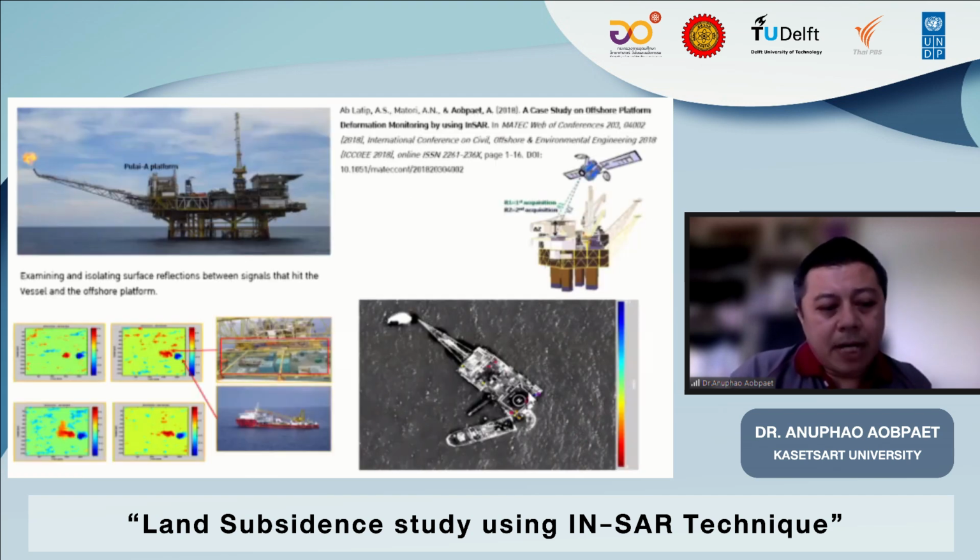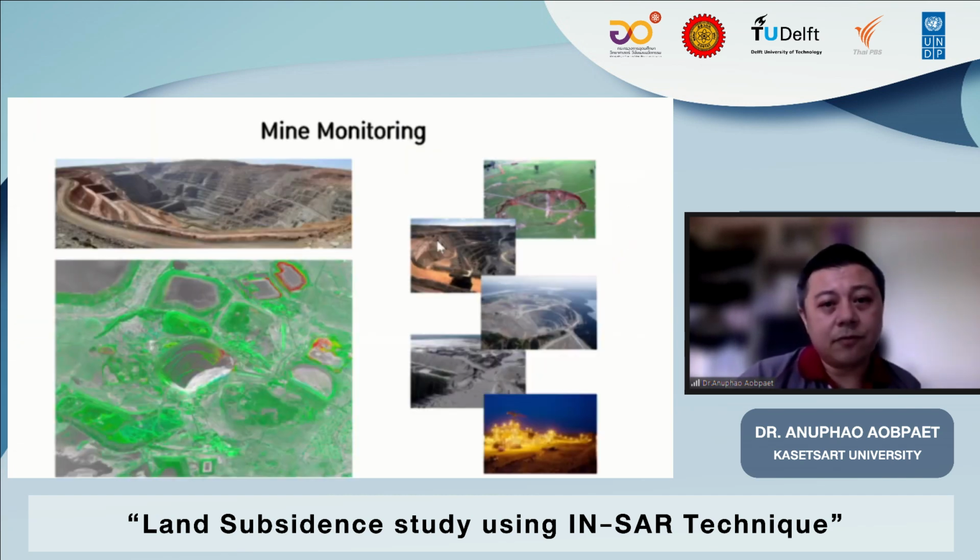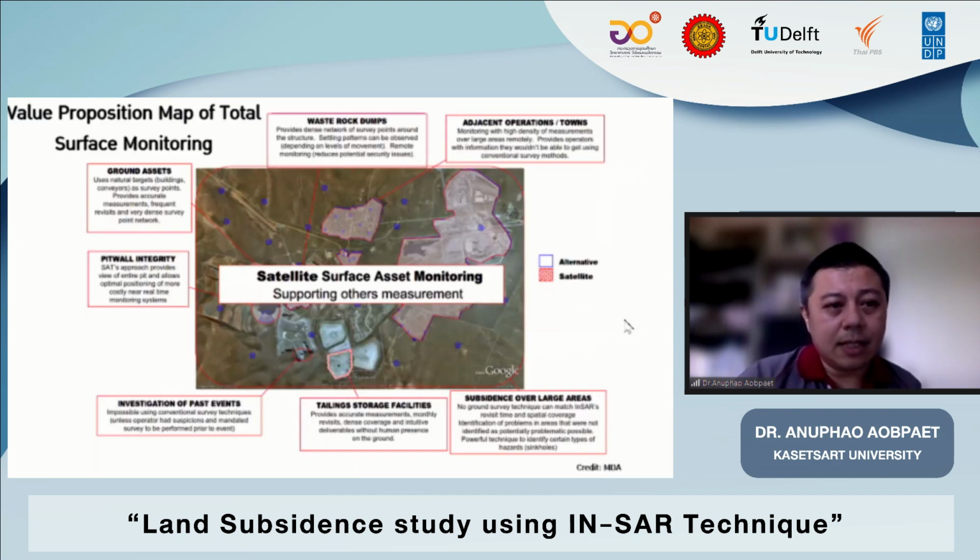And one of my research projects is to detect the offshore platform in Malaysia, in cooperation with Universiti Teknologi Petronas. At the time, we used TerraSAR-X data to monitor the offshore platform. I think that in our country, we can adopt this technology and try to apply it to many applications. This is what we can do. Also, for mine monitoring, we can use the satellite too.